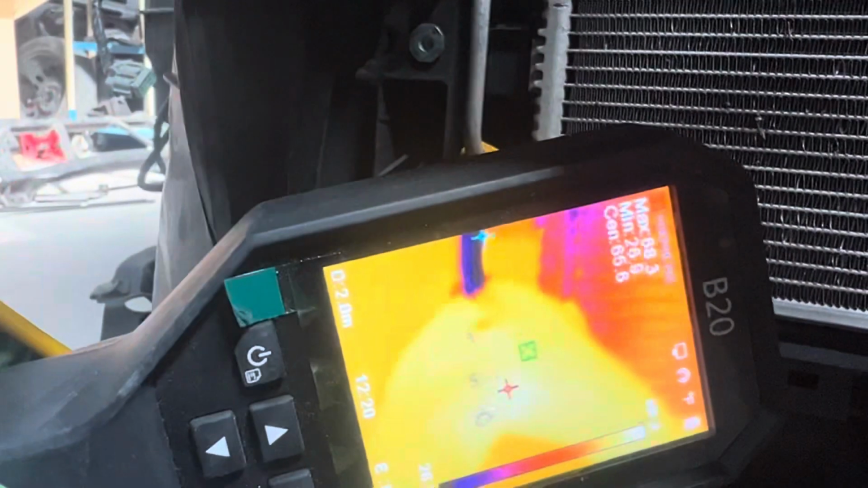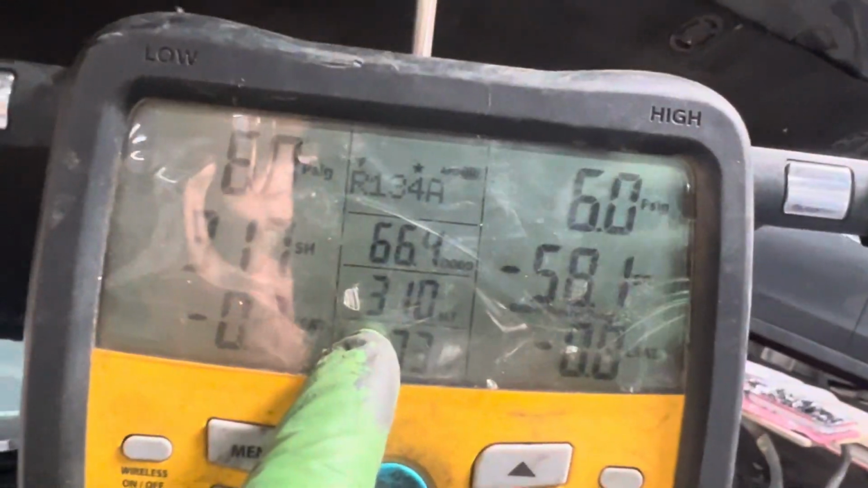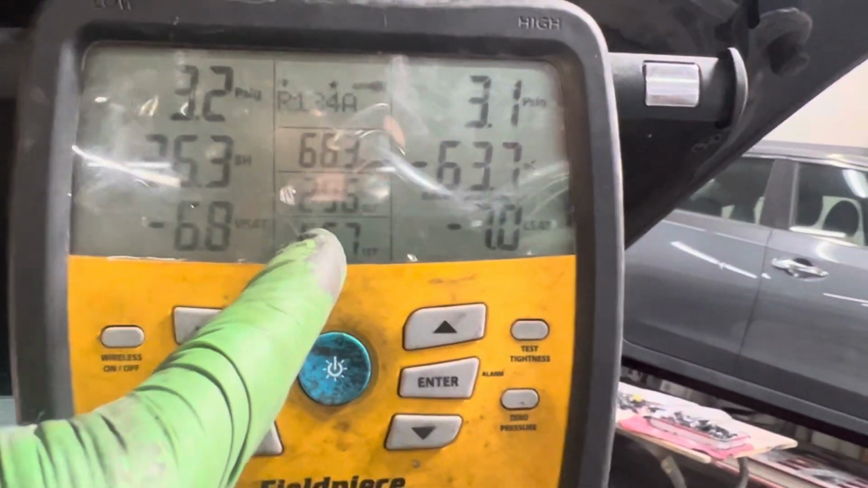You have boiling liquid refrigerant right where my temperature clamp is. This would be a more true reading. See, this said 20-some degrees, but that's coming off shiny aluminum. This is direct contact, 27 degrees. There it goes, it's now 27, 28.